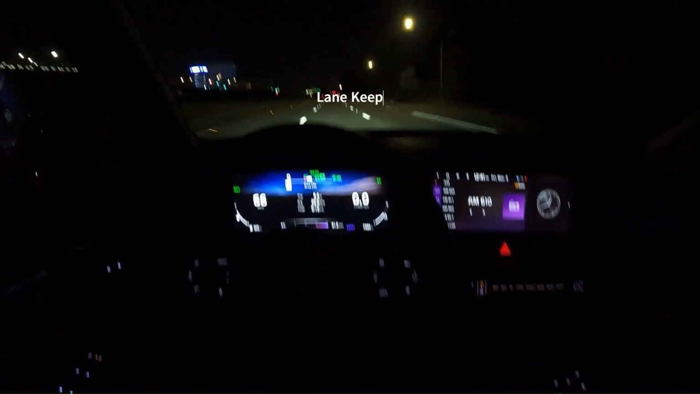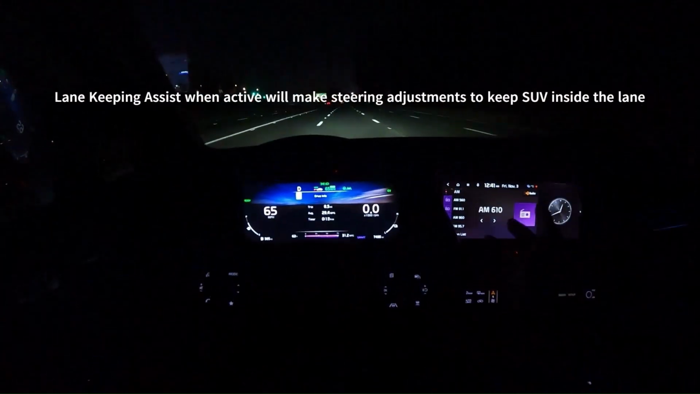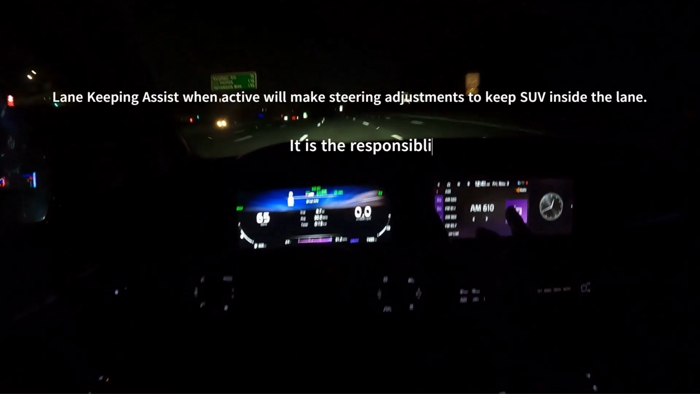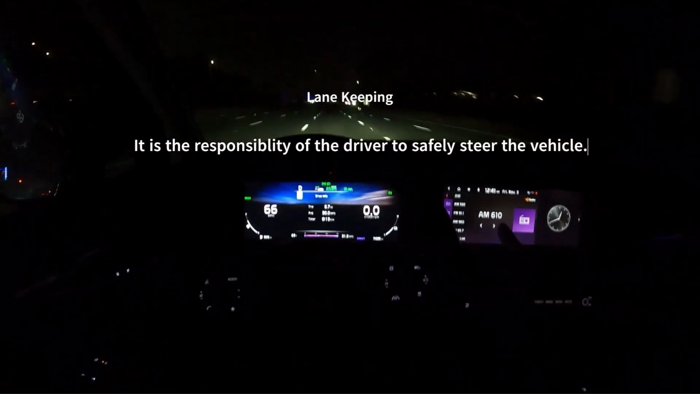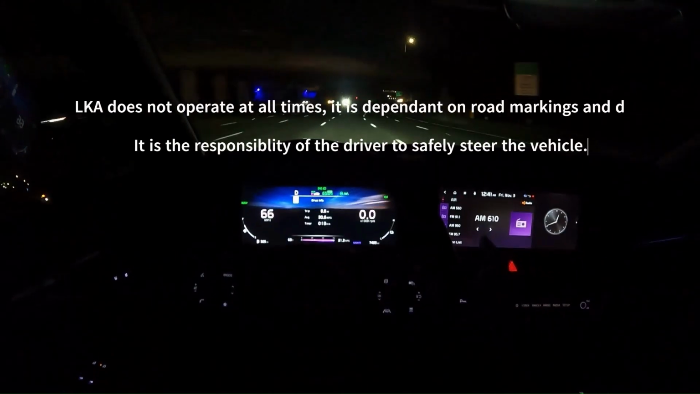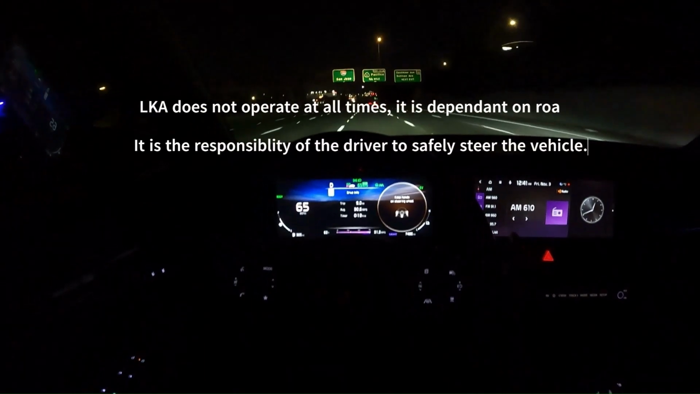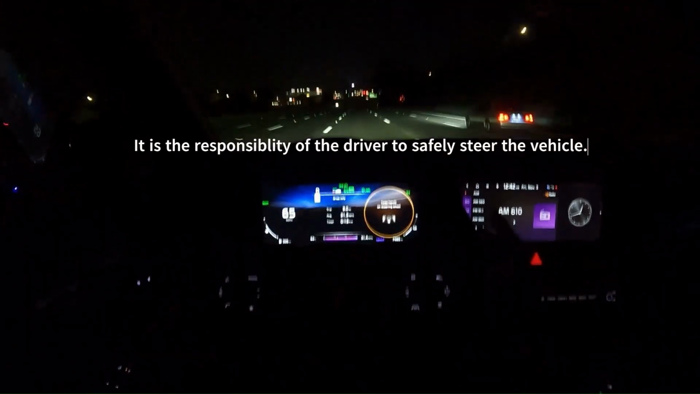Okay, if you take your hands off the steering wheel, after a while it's going to give you a warning, so let's do that. It gives you a warning there, keep hands on steering wheel.